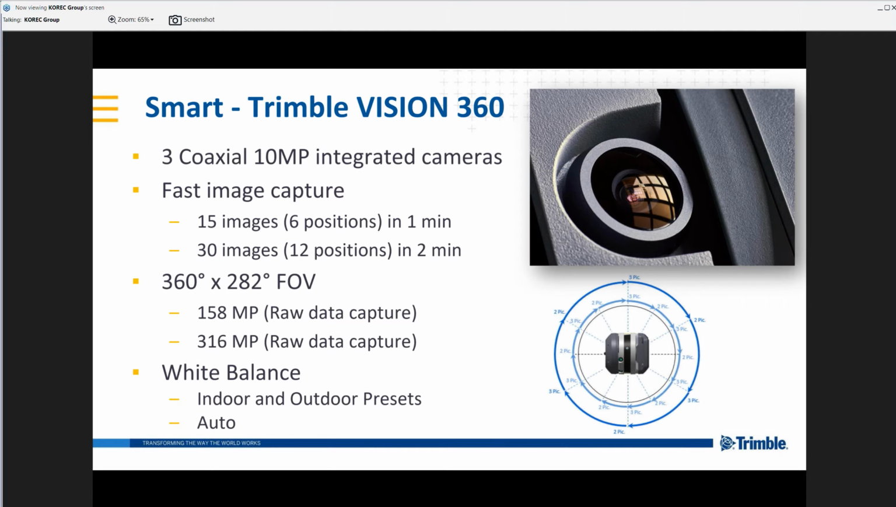So moving on from our scan times, those scan times assume a scan without imagery. Now, I want to move on to talk about the Trimble Vision 360 technology again, which is enabled by the X-Drive system. It allows us to have these 3 10-megapixel coaxial cameras in the system to give us minimum parallax between the scans and the imagery.